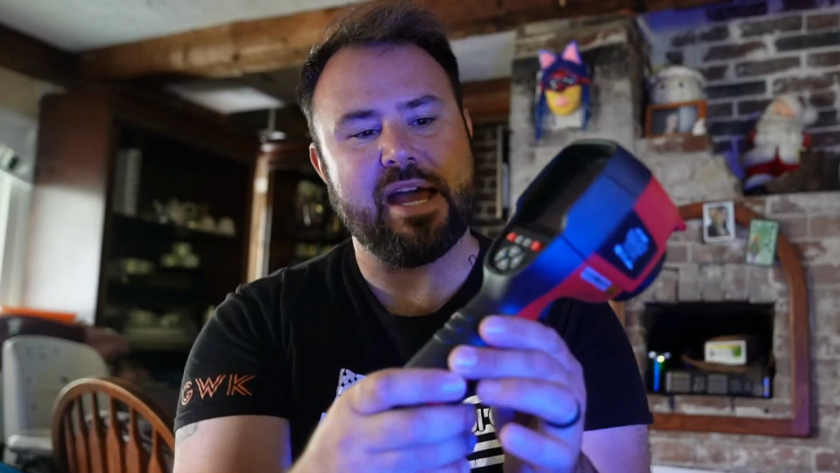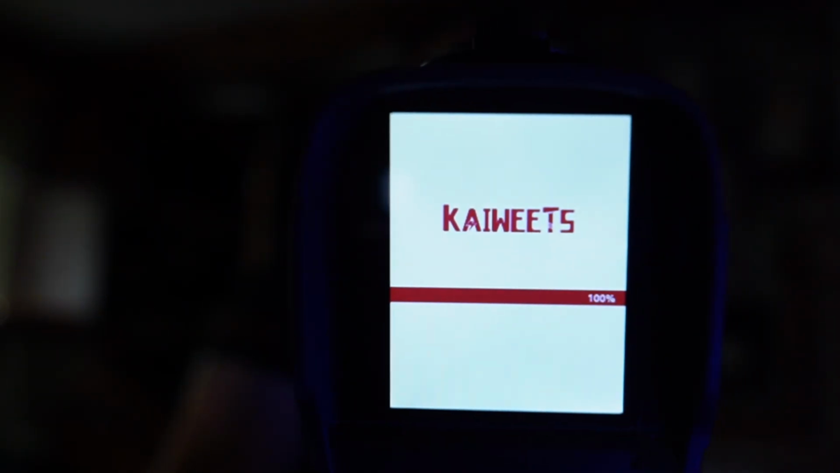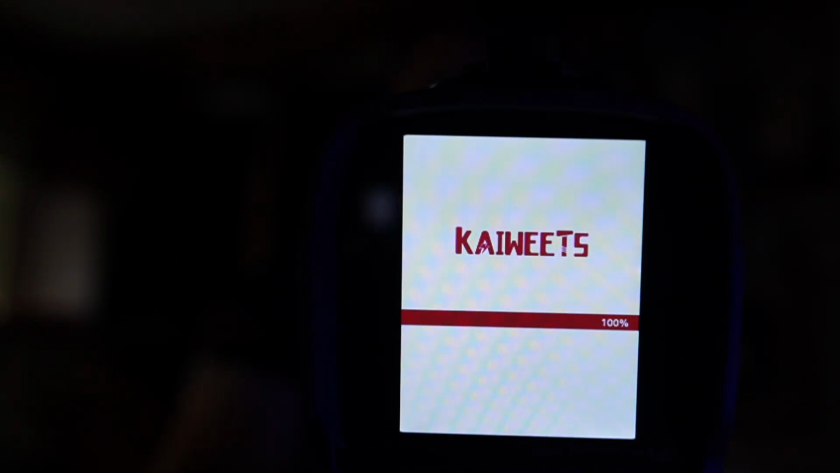But there's so many really good uses out of this. And another thing about it is it does have decent rubber overmolding on the back of it. Everything is easy to navigate. So whenever you turn it on, you just press this button for 3 seconds. 1, 2, 3. And then you're going to see that it comes on. You're going to lift the lens right here, and it's going to take a minute to actually come on. So let's get the focus right there, and you're going to see it's going to load and load. There you go. Get the screen, adjust camera. You're doing a good job, camera.